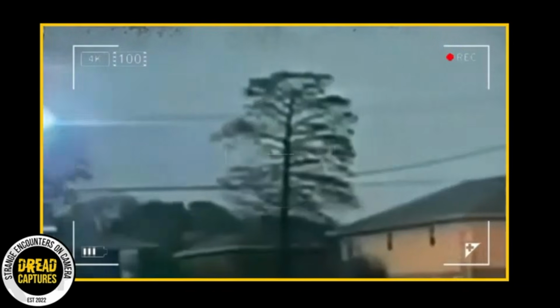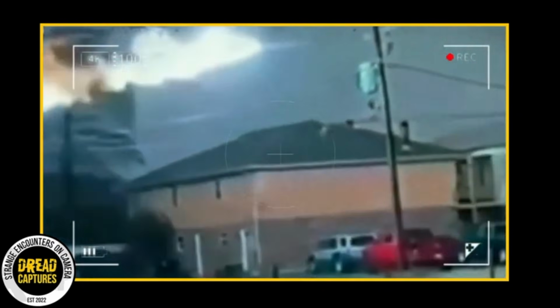In the video, you can hear people screaming in the background. These kinds of mishaps are super dangerous though. They can make the power lines break, and if a line hits the ground, it could lead to even bigger problems. I don't blame them for screaming. It looks pretty scary to see something like this go down right in your own neighborhood.